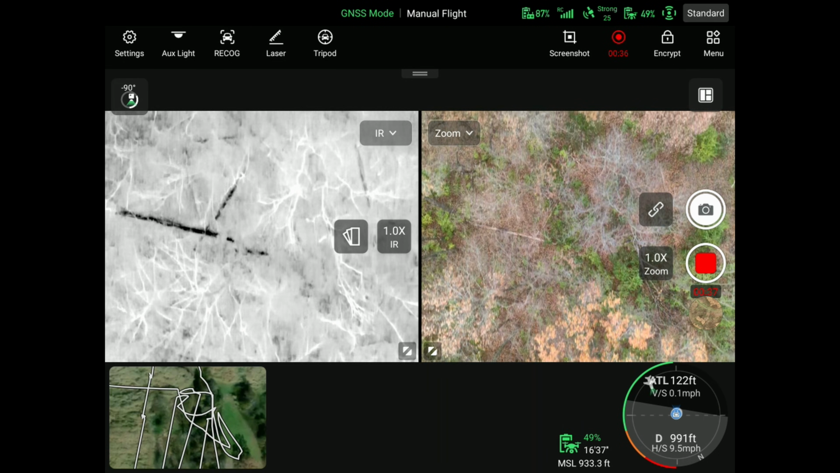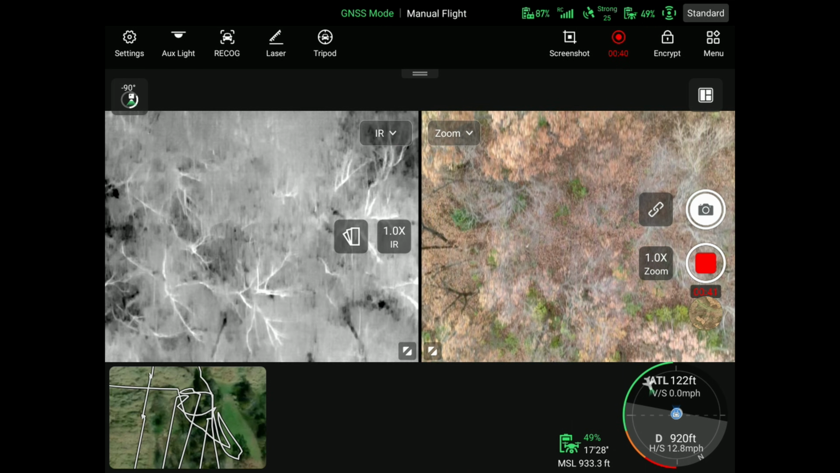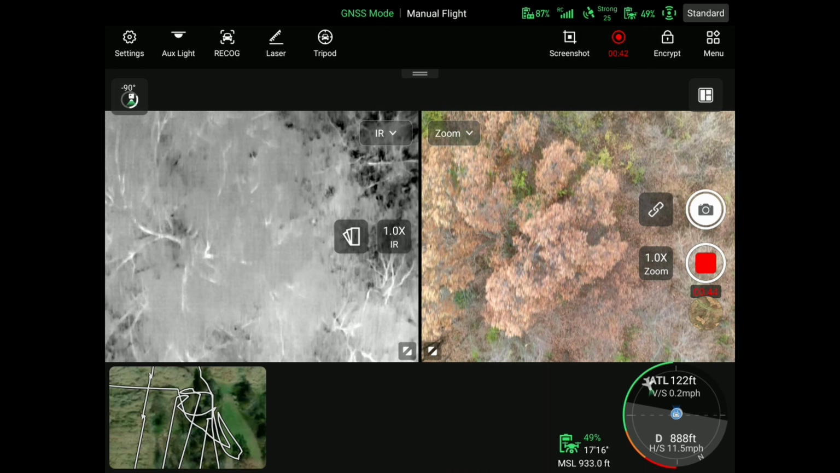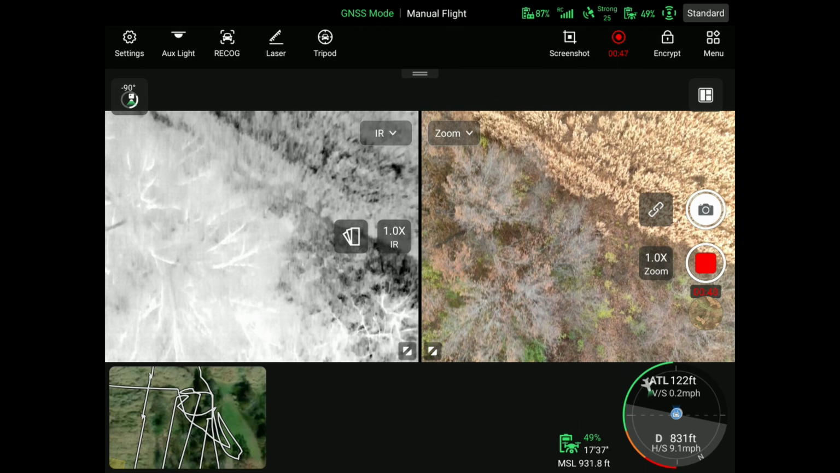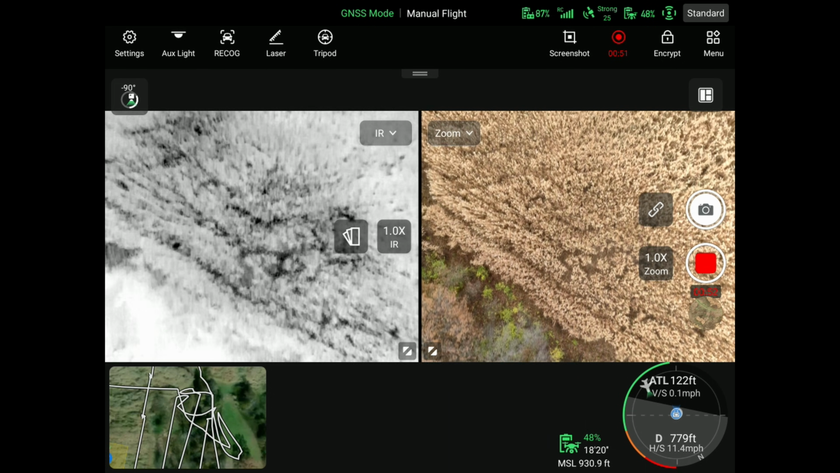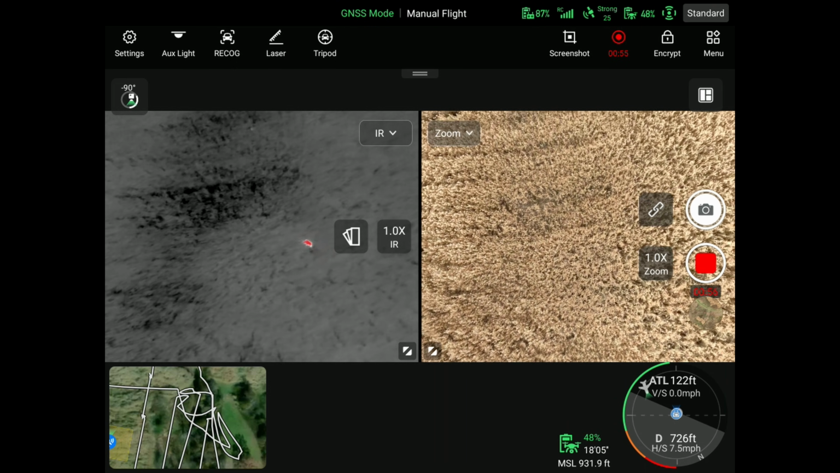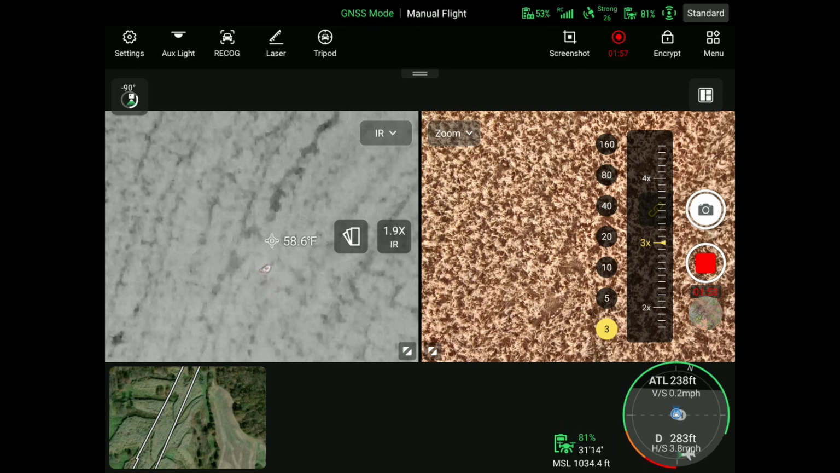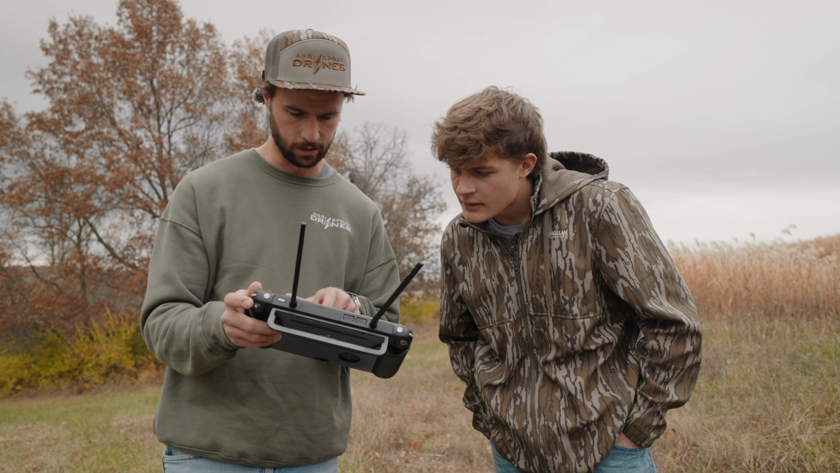What I found you're looking for is just bright white. Sometimes it'll show up in color, sometimes it doesn't, because it's such a fine line. The temperature of the trees from the ambient light, since it's warm out, is pretty close. So you don't always get color, but if you see bright white and sharp lines, that's the giveaway that there's something alive there. It's helpful to go side by side sometimes. If you center it up in the thermal, it should be lined up pretty well.